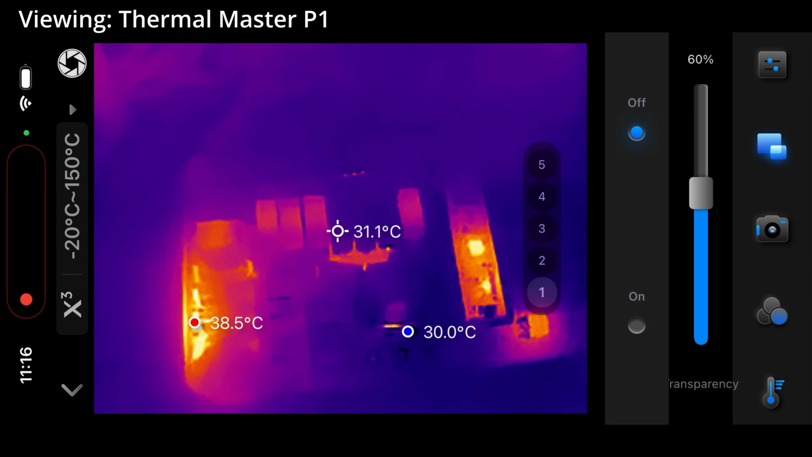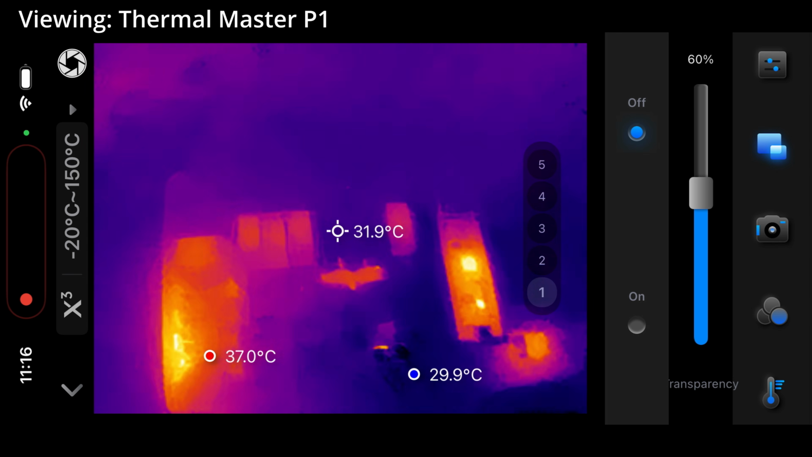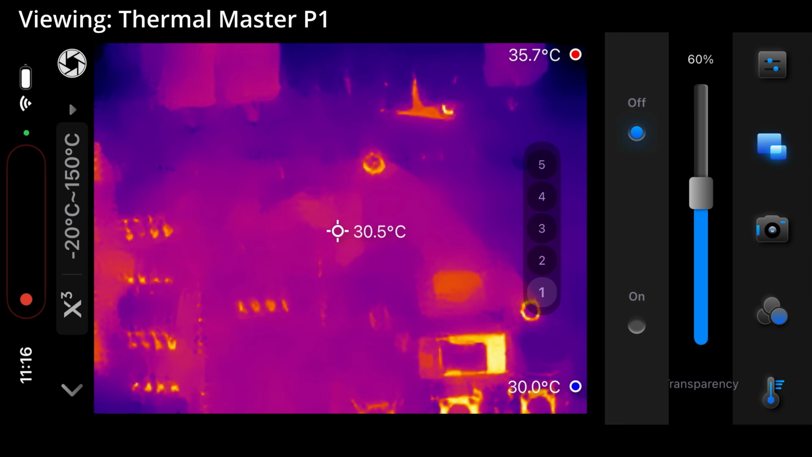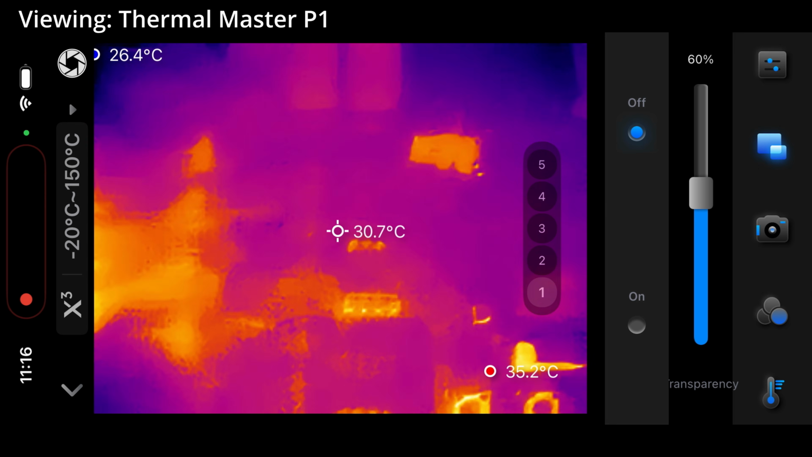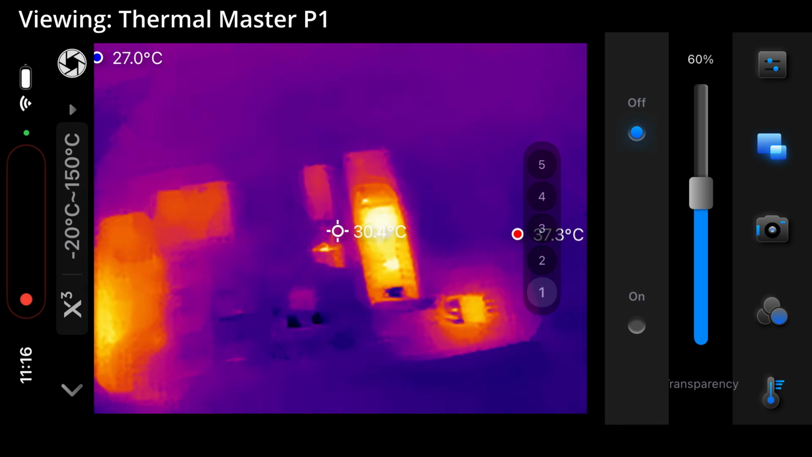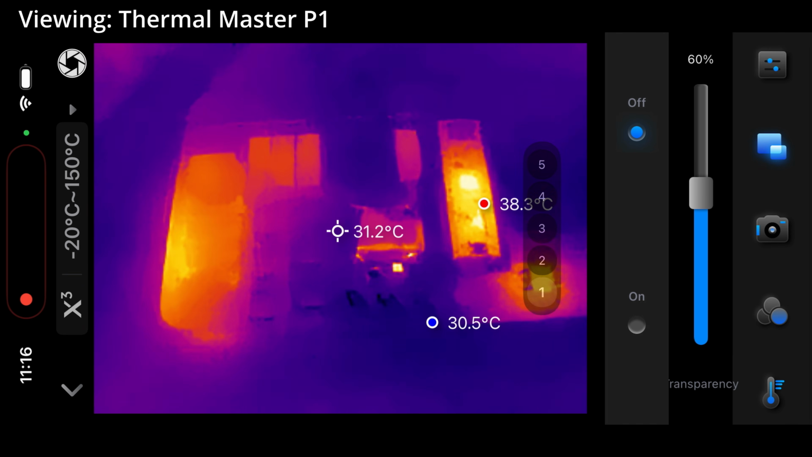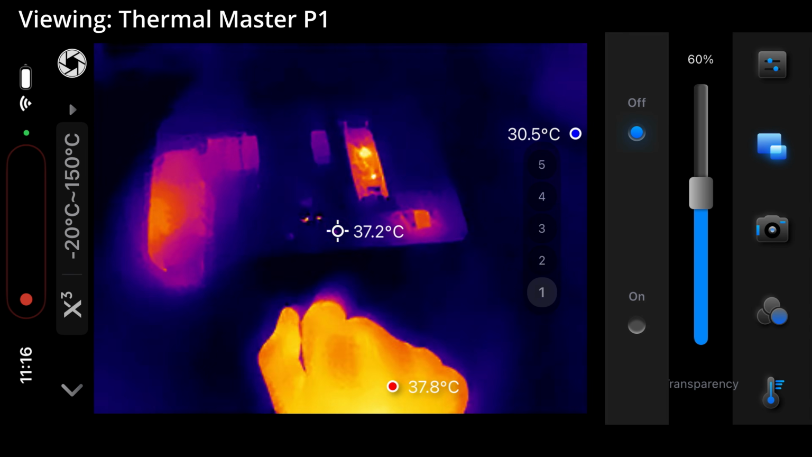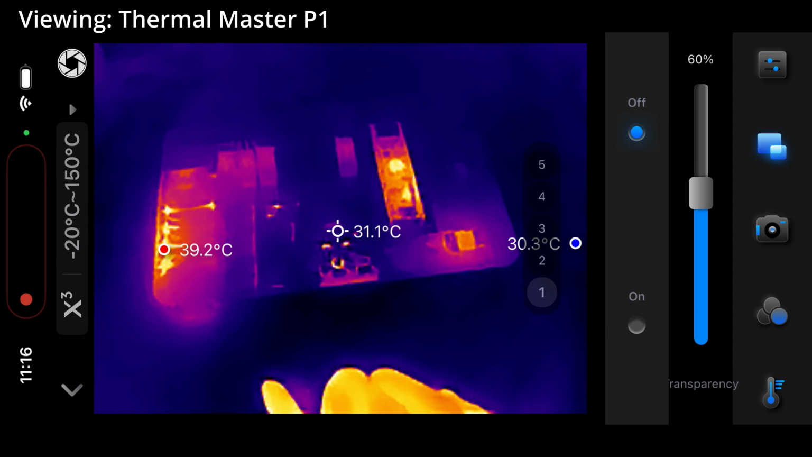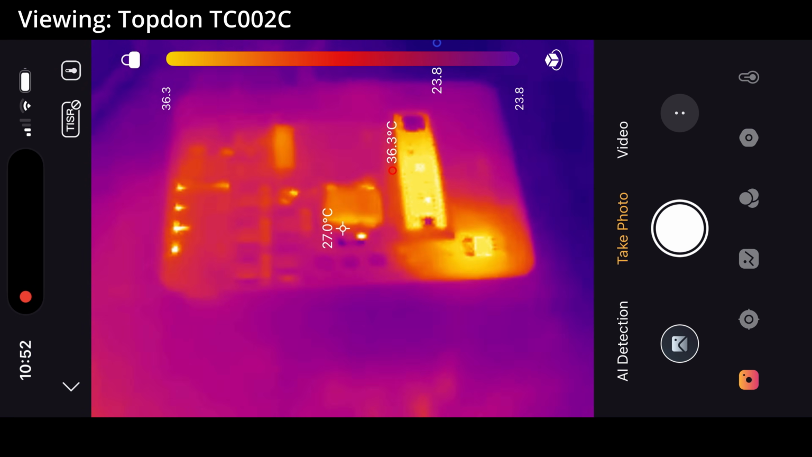However, the overall outlook wasn't super detailed, and I think this is definitely in part due to the resolution of this camera being lower. However, I also think a large portion of this is actually due to the way that the app is scaling the range of colors with the temperature range, causing much lower contrast at times than would really be helpful. Overall though, I could definitely get the information that I needed out of the thermal camera, though I had to be more particular about my framing and which parts of the PCB were included in it to get the best contrast.